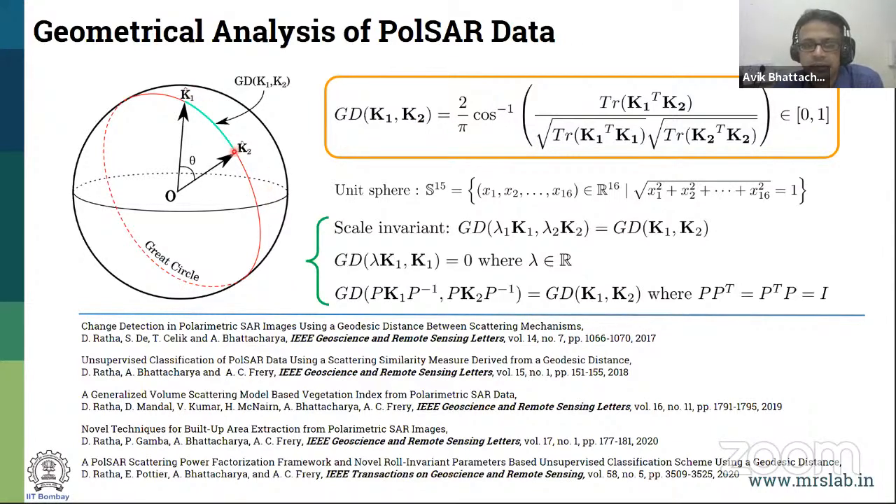So this is nothing but a part of a great circle. You can think of it as a unit sphere in a very high dimension, 15 dimensions, because it can be reduced to 10 dimensions also. But this is what it gives. This gives you information about the distances between the matrices. And you can just normalize them between 0 and 1. This is what we'll be utilizing subsequently.